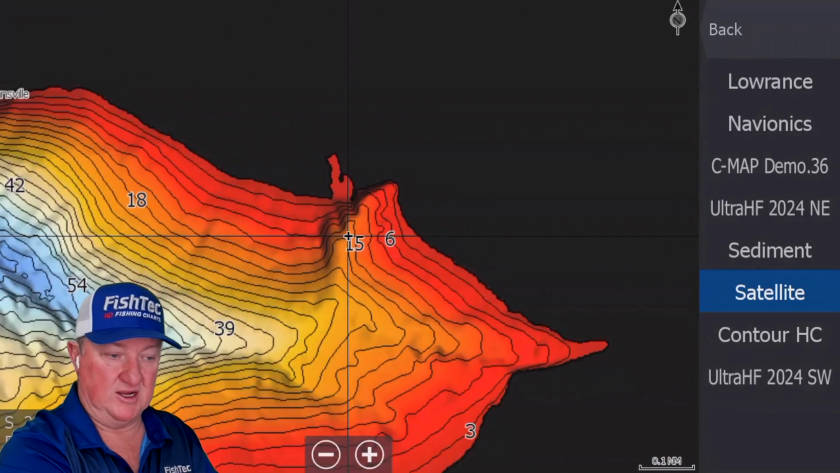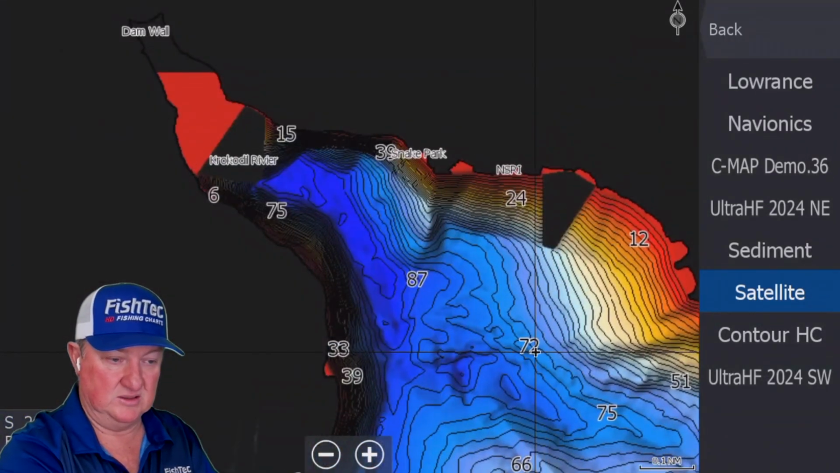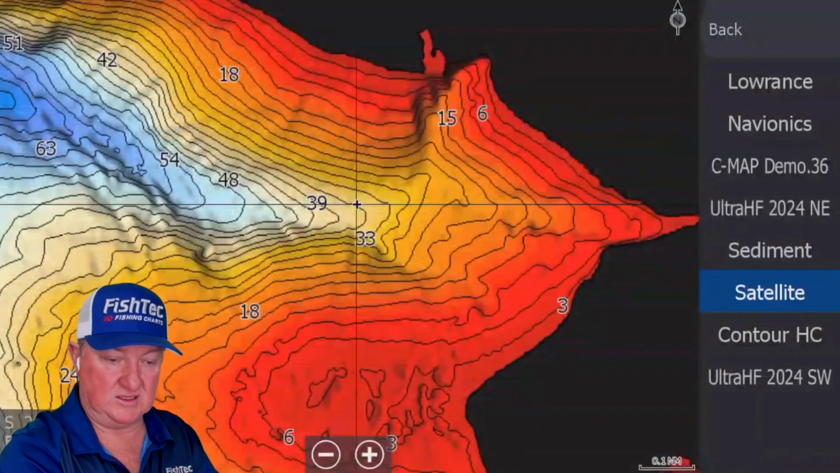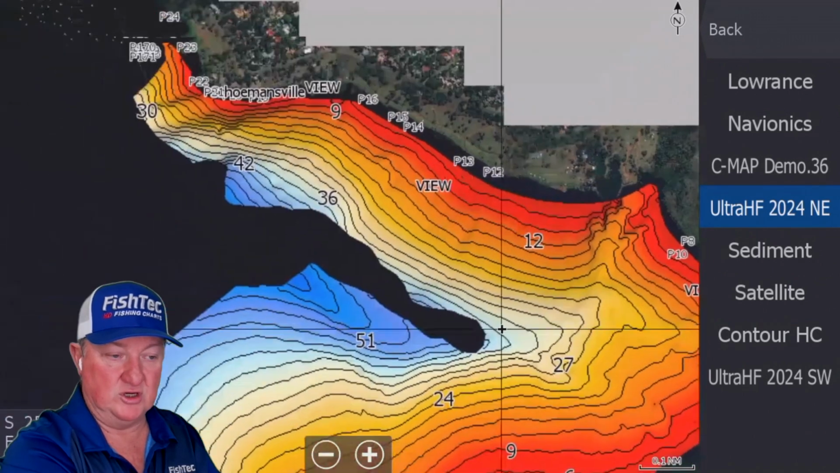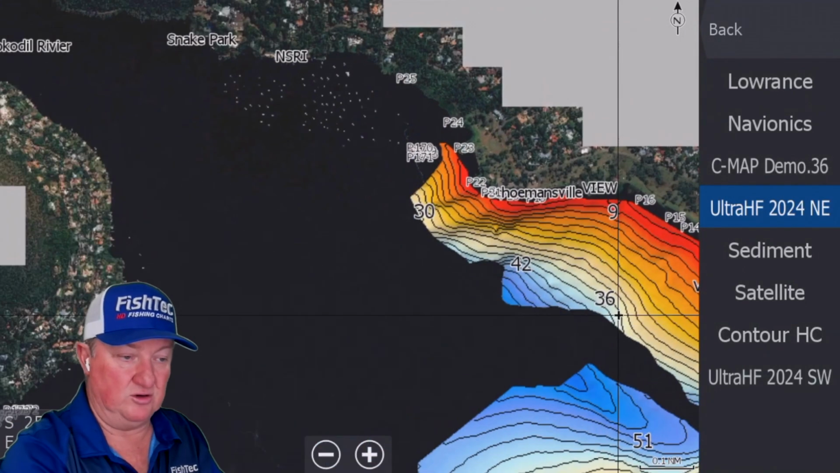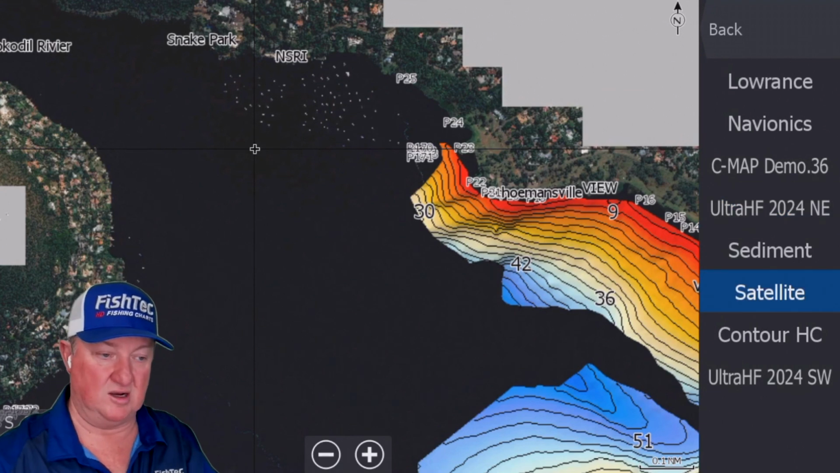interpolation taking place. So as you can see that? That's your old satellite. Here's our northeast. That's the only coverage that you've got. If you get out here in this area and you say, oh, I need contours, you need to go to satellite.